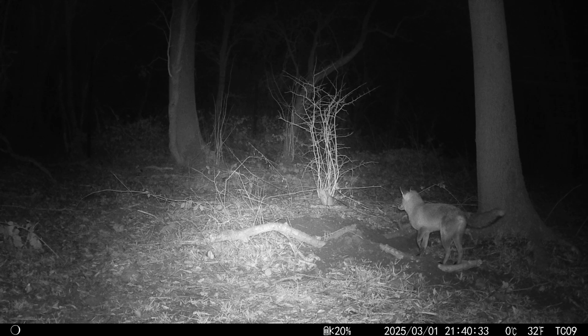So tonight, no badgers at the hole, but a fox has turned up. He has a quick look around, has a bit of a sniff, and then marks his territory in the tree as he leaves, just to let the badgers know he's been there.